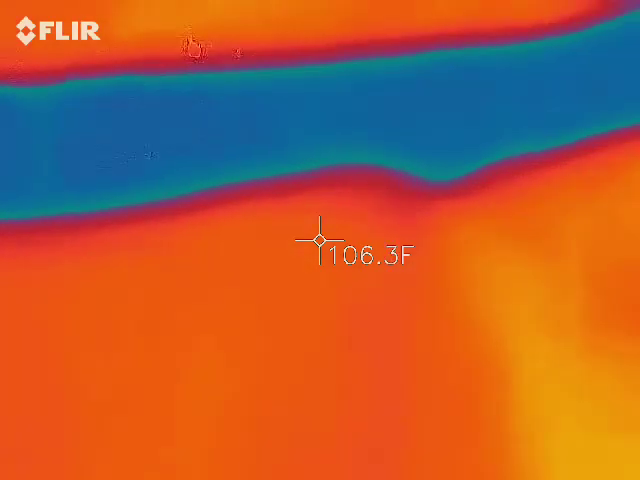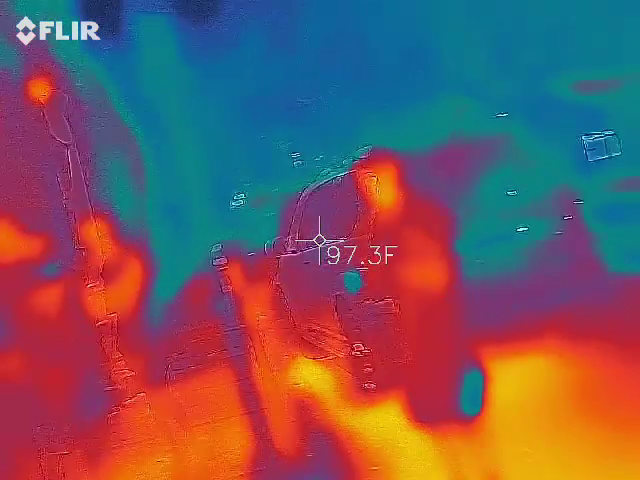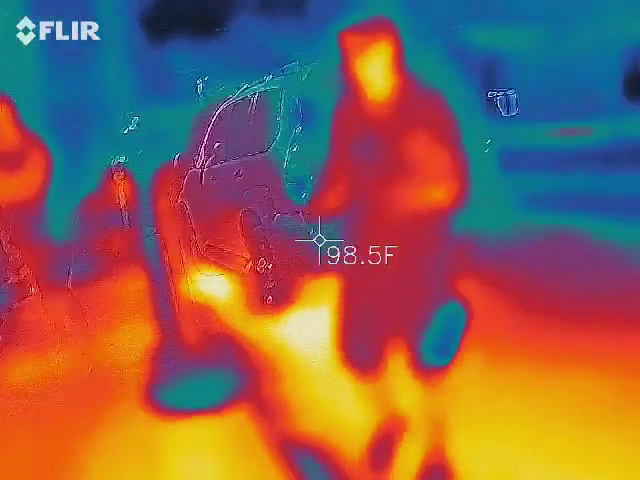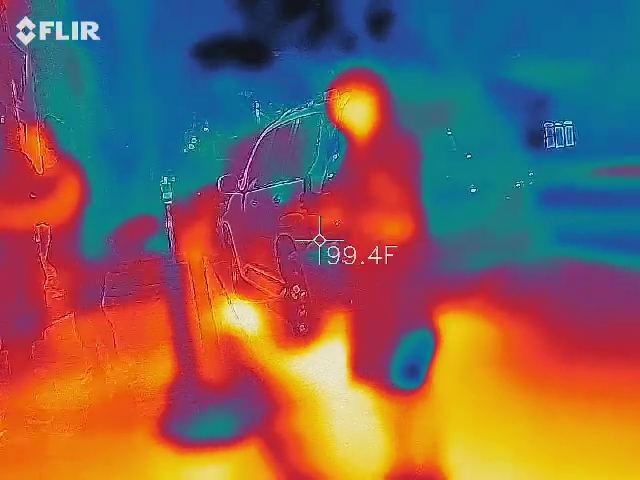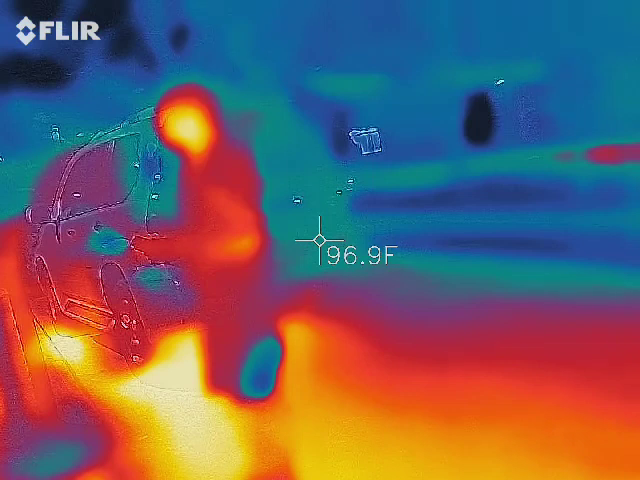This will detect 3 types of fields. The first one comes from the earth. That's the natural, the green light that you all see now. It'll detect man-made objects, like a cell phone or a wire that's live. It's going to give us a pulse or a rhythm. This is an actual tool that electricians would actually use.